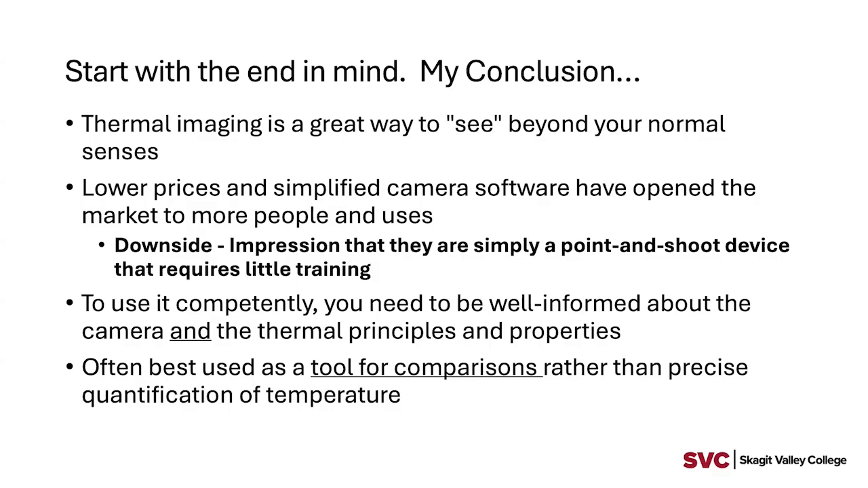Last bullet point, just to confirm, these do offer up the temperature, actual readings of things, but the real power in this kind of tool is to look at comparisons.